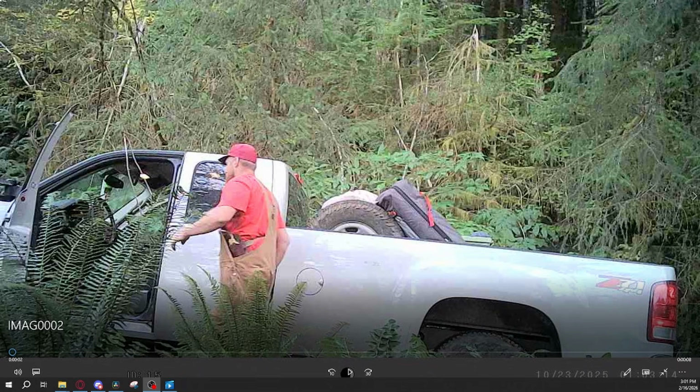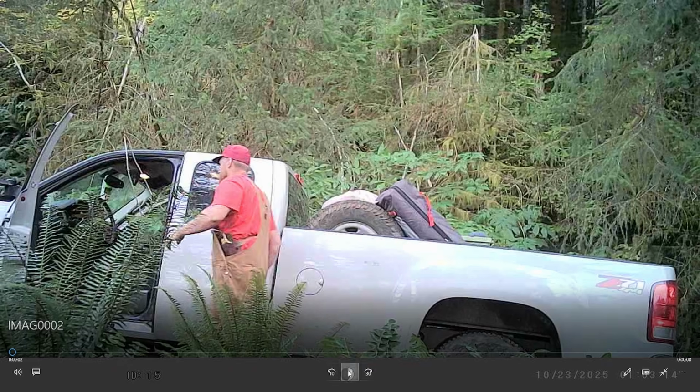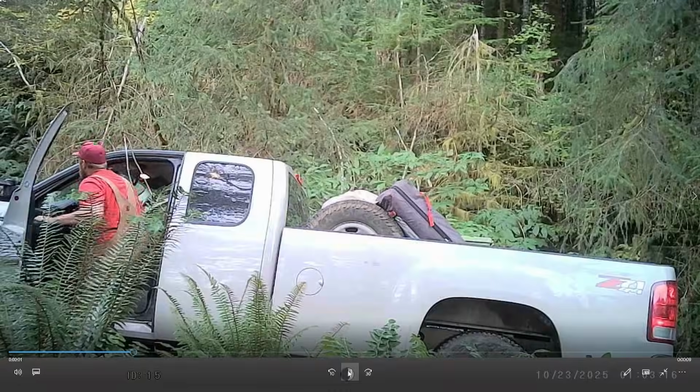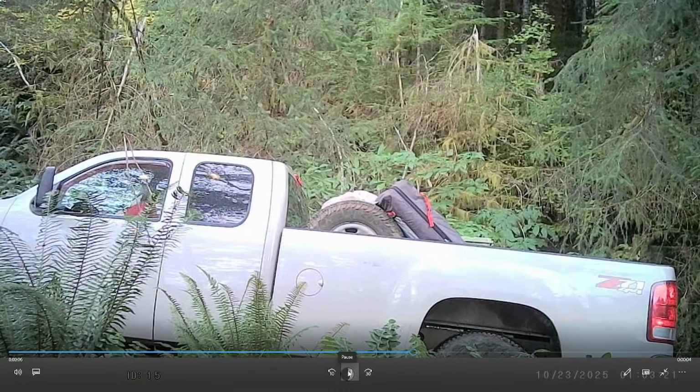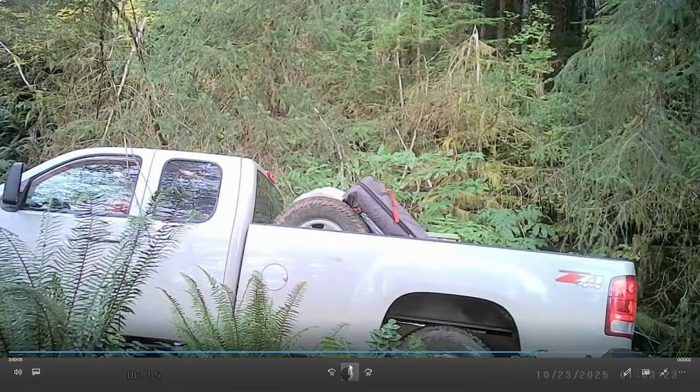So this is a piece of trail cam footage I've had for a while, and been wanting to share it because it's kind of cool. It was out during hunting season, and I checked some trail cams and came across a pretty cool shot. Got my heart rate up for a second. See, big hairy animal.